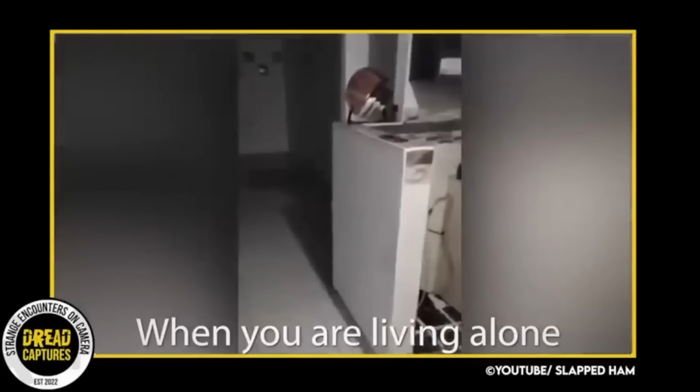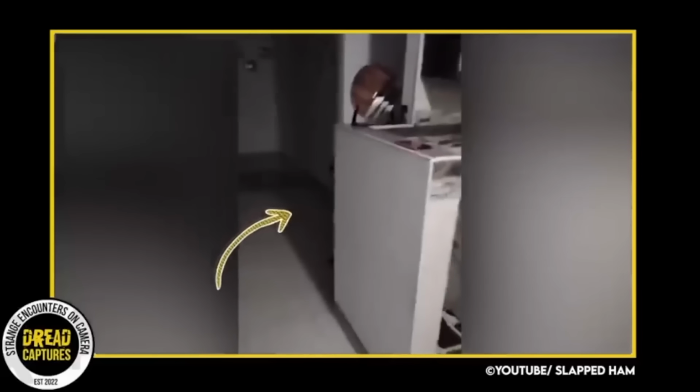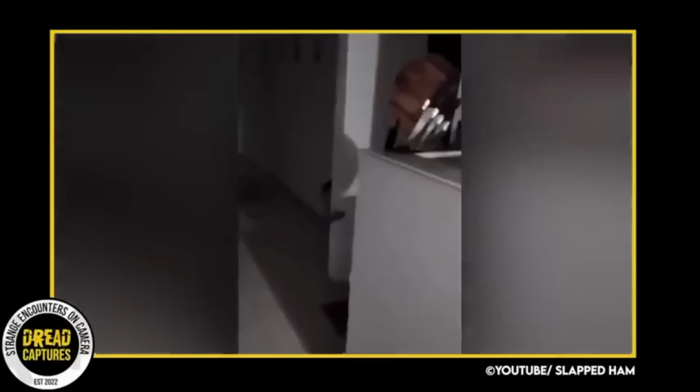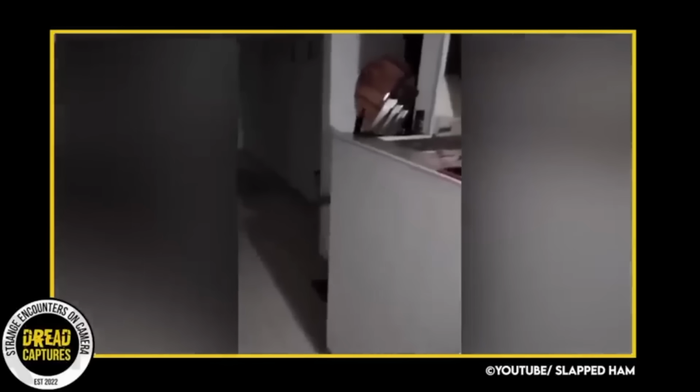The clip titled "When Living Alone" shows the person holding the camera recording a child's giggling as they peep out from behind a corner. As the camera moves closer to the source of the laughter, the child seems to evaporate into thin air. Complicating matters further, the front door starts to thump violently, and the spooky laughter echoes once again.